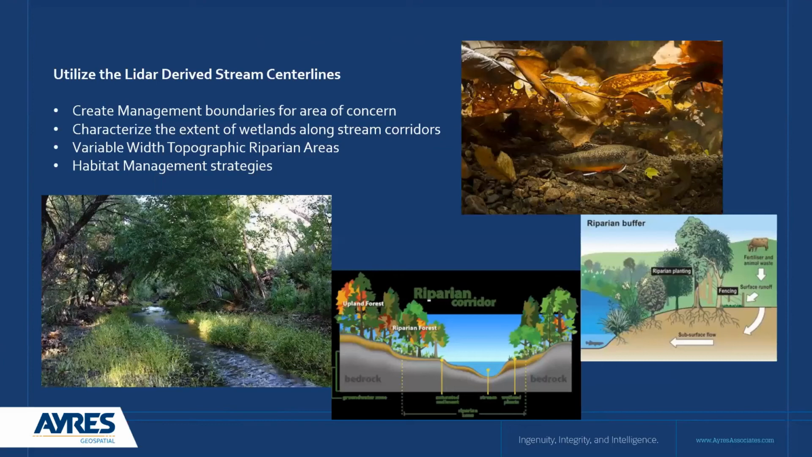And some of those other programs or products that you could develop on top of this river, the elevation derived, LiDAR derived stream center lines, you can create management boundaries for areas of concern, whether that be for fisheries or any other wildlife habitat or riparian area managements. You could characterize the extents of the wetlands. They vary.